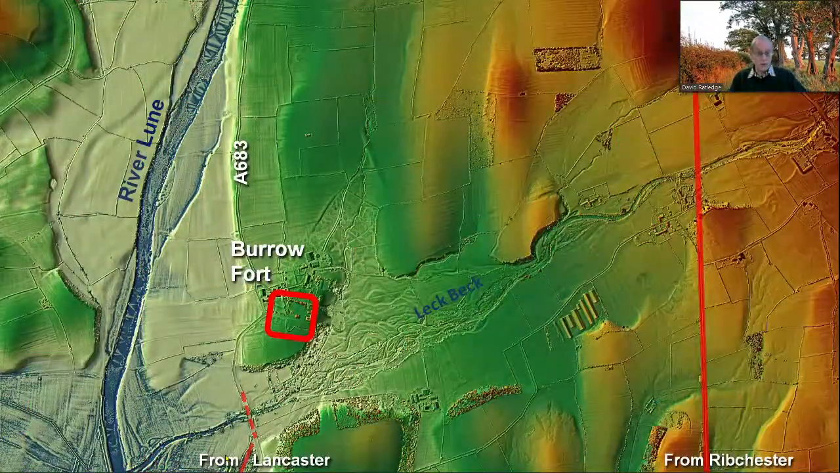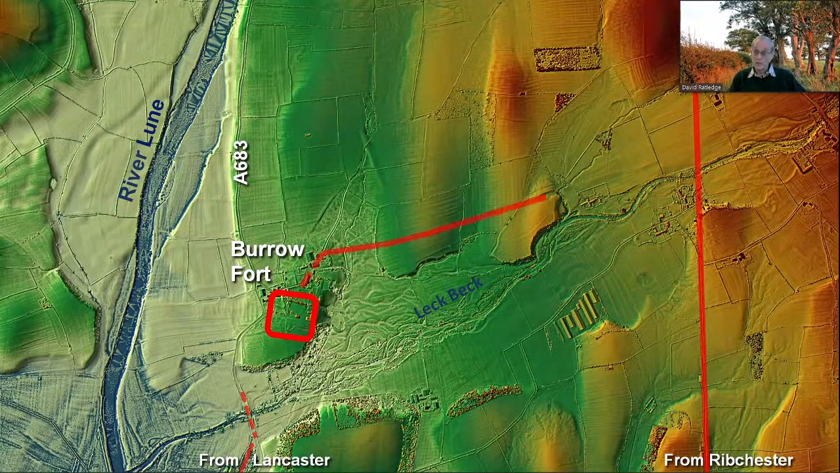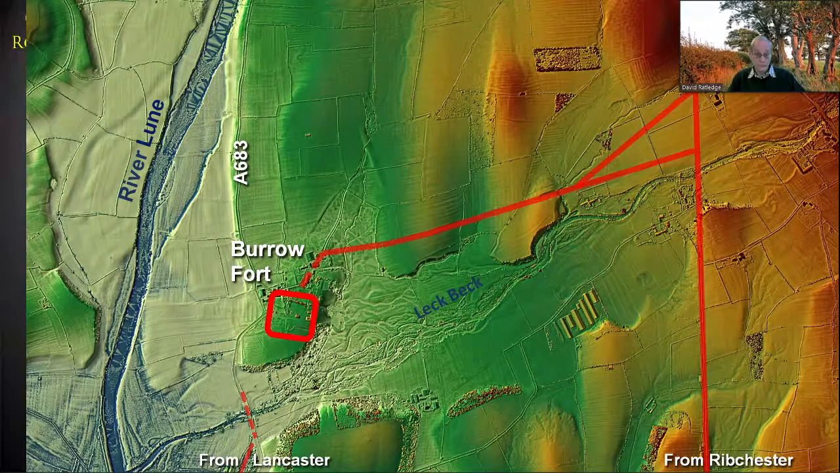On to the next fort at Barrow. Here's our road on the right, going a mile to the east of the fort. So there had to be link roads, with no sign of those until lidar solved it. To the fork, obviously one for north and one for south. But the other thing that turned up was the vicus. That was unknown. That vicus to the west of the fort strips the road down to the river. So quite clear, a vicus there.